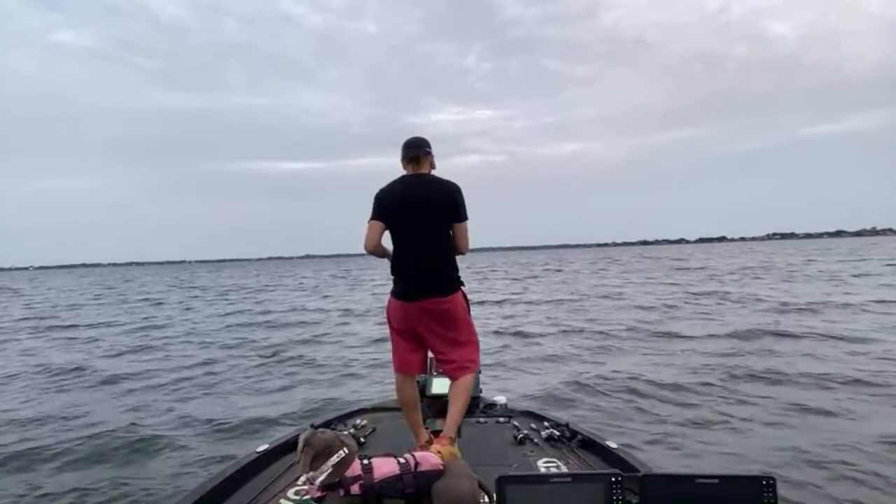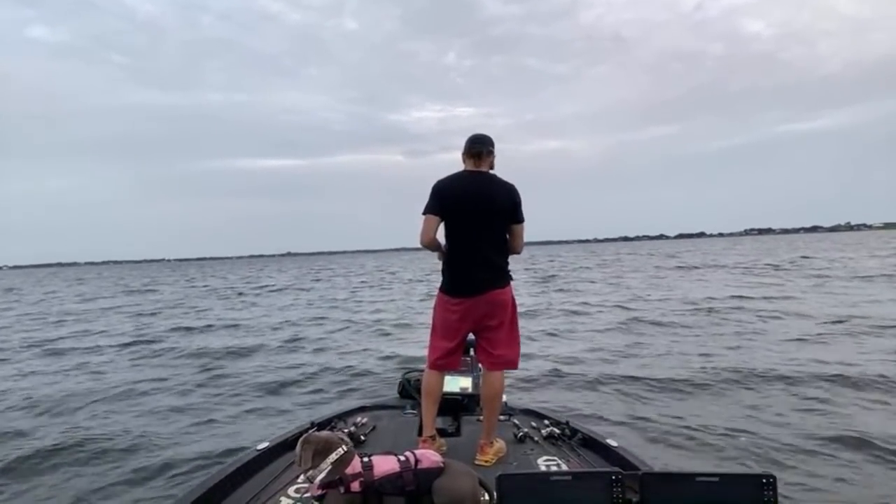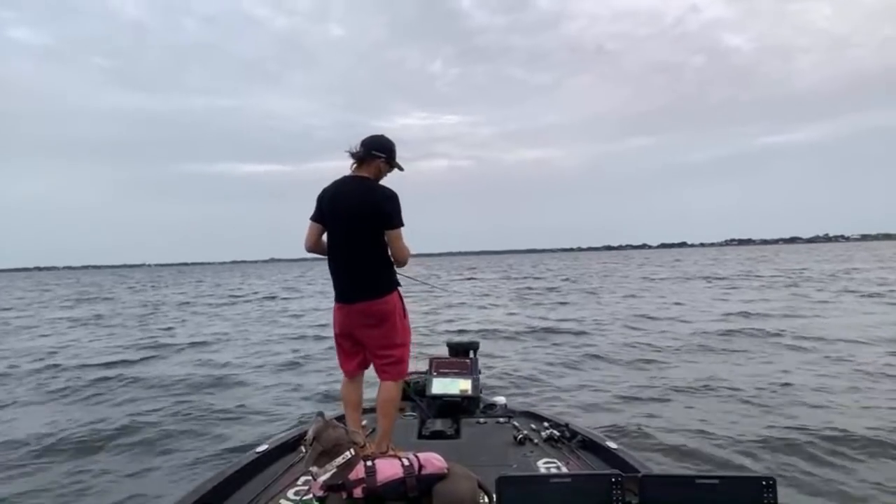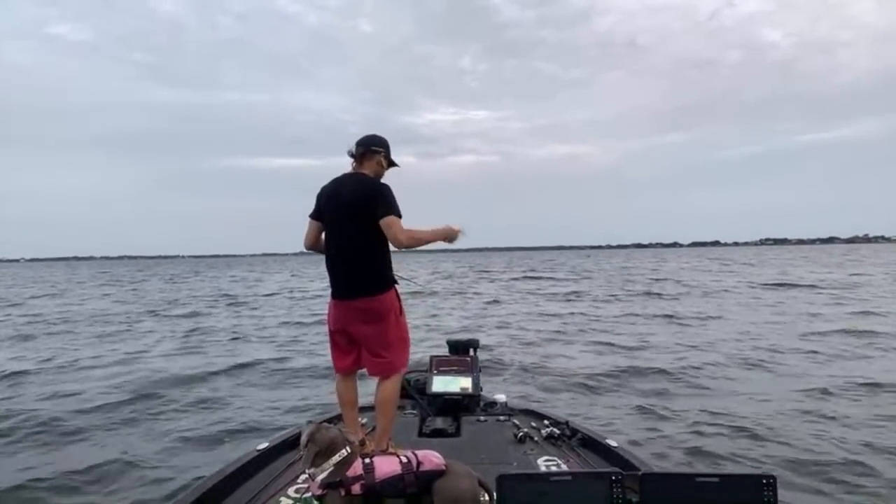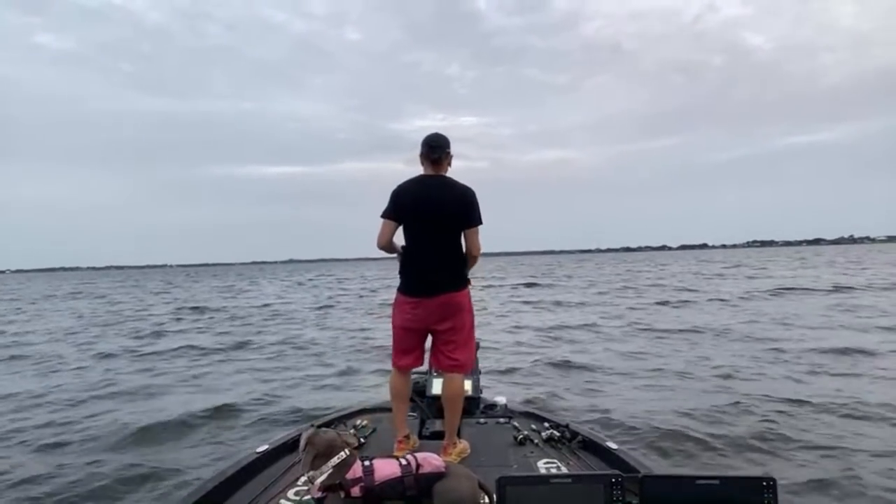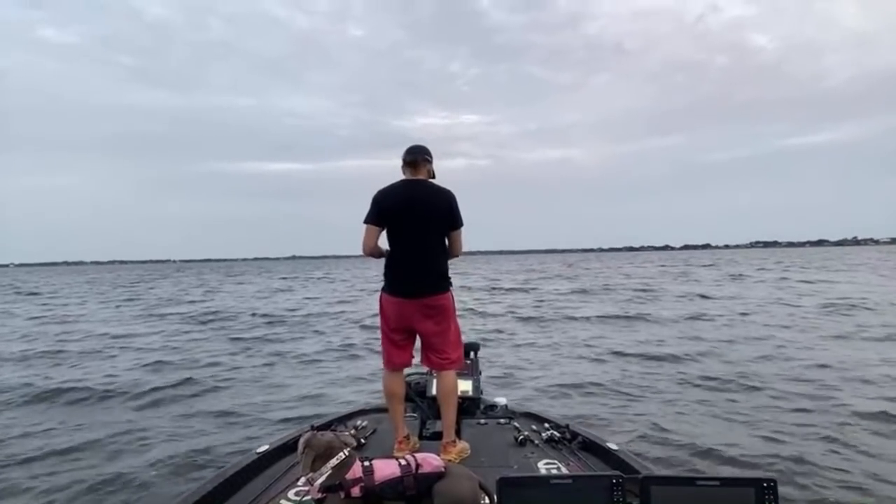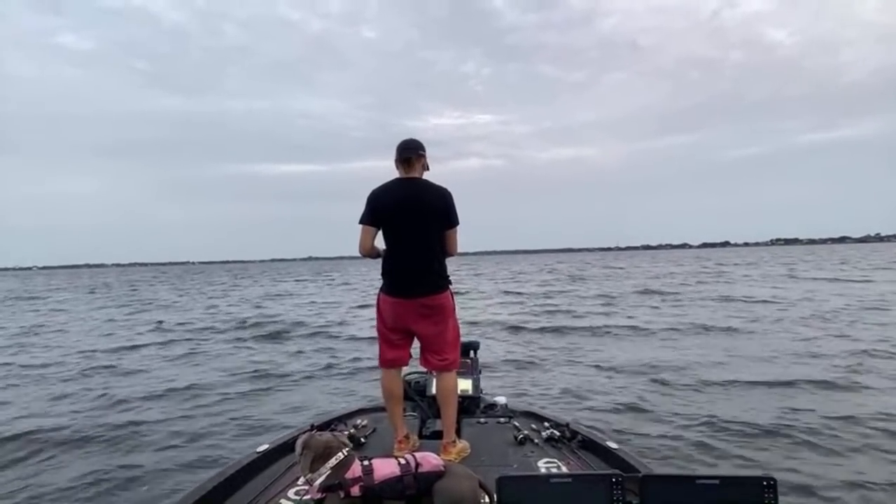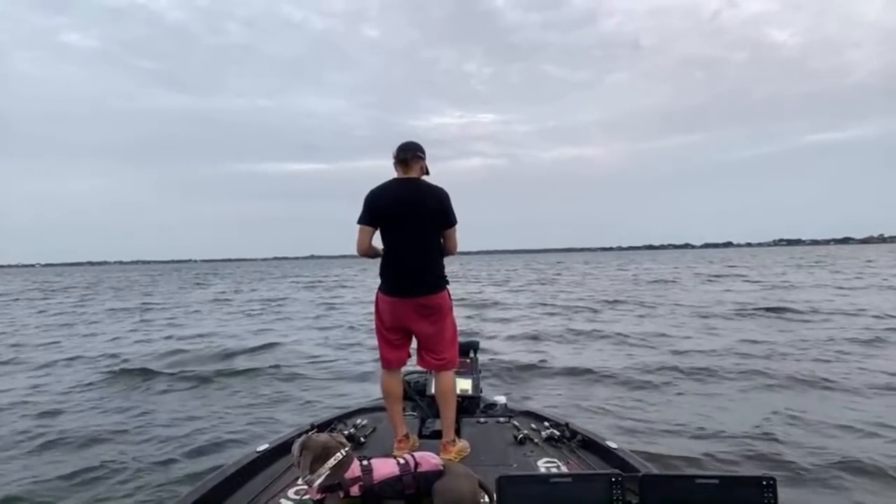I've been kind of noodling them, and the swim bait's pretty subtle as well, even though it's a moving bait. But I'm going to give it a pop and then let it sink back down to the bottom. Maybe I can get them to react a bit. If there's a big one down there, smoke it. But we'll try.